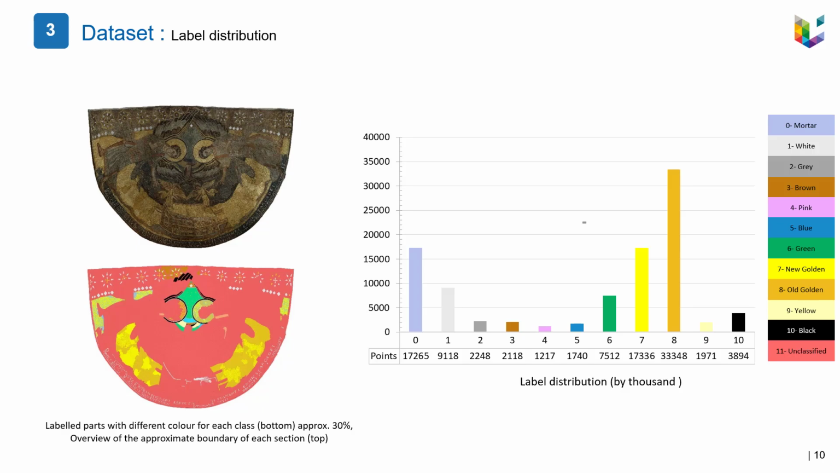And these are the result of the manual annotation. The picture shows the annotated part of the mosaic, which covers all tessera types, and the distribution of the classified parts shows a predominance of the old golden tessera and mortar, but this number will change and will be updated.